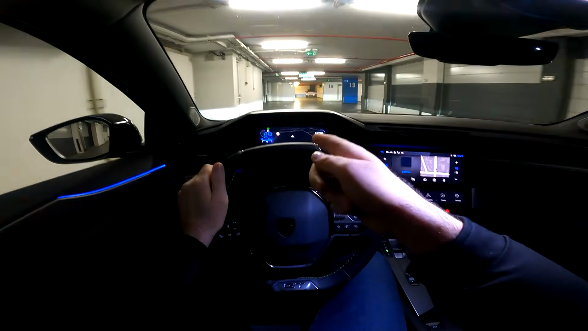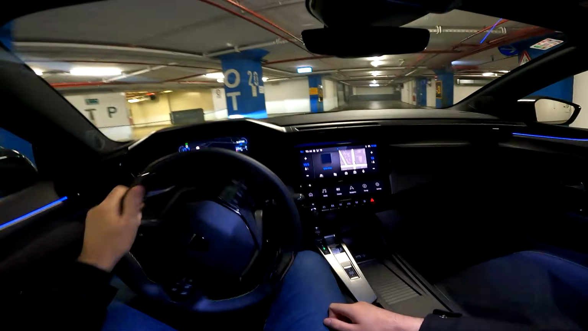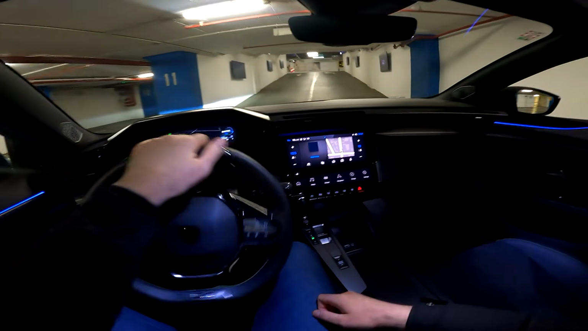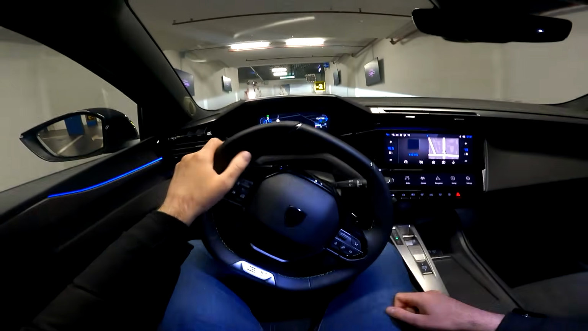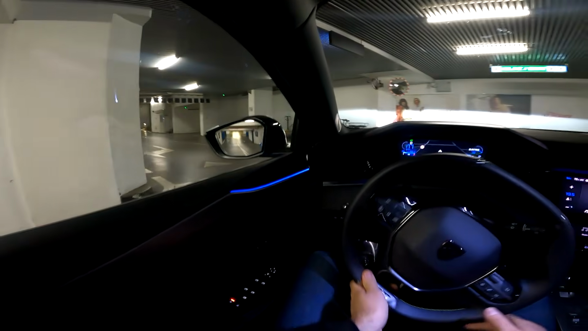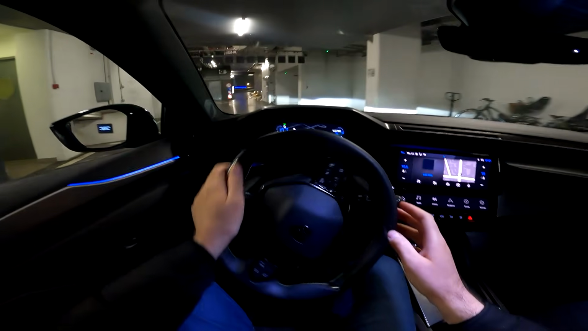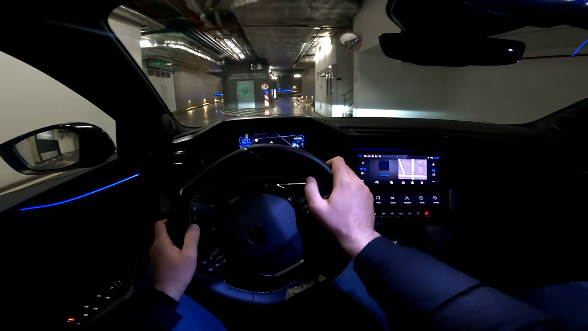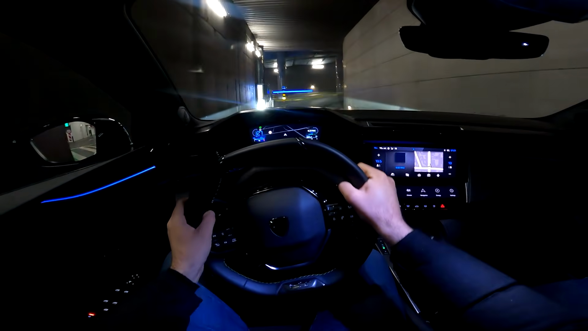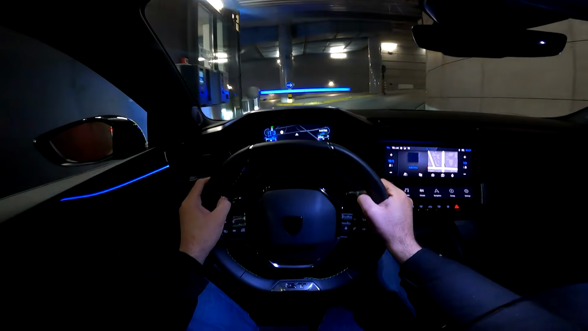There are various views available in front of us, but I will need to be stationary for that, and soon we will depart this rather huge garage and go on a night drive around my hometown of Zagreb. I will show you the different views as soon as we are stationary.